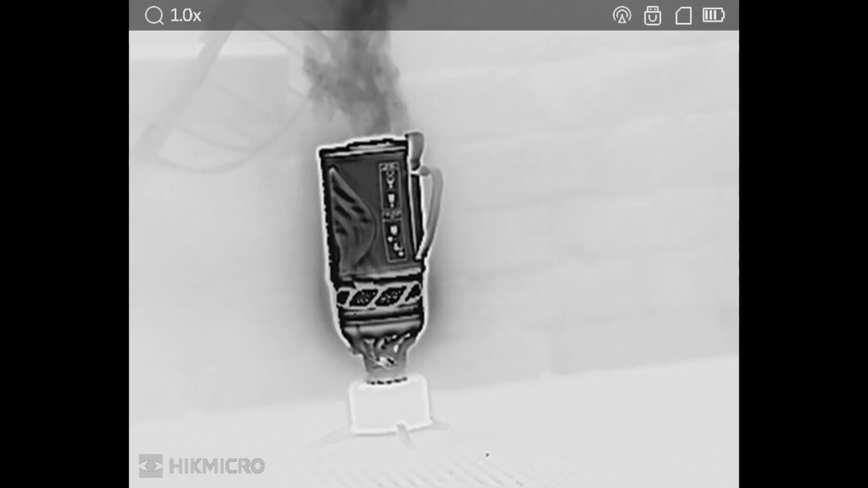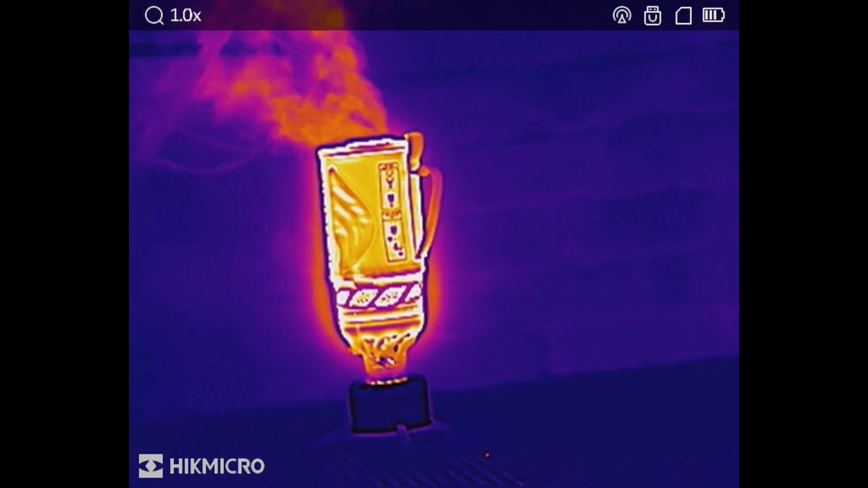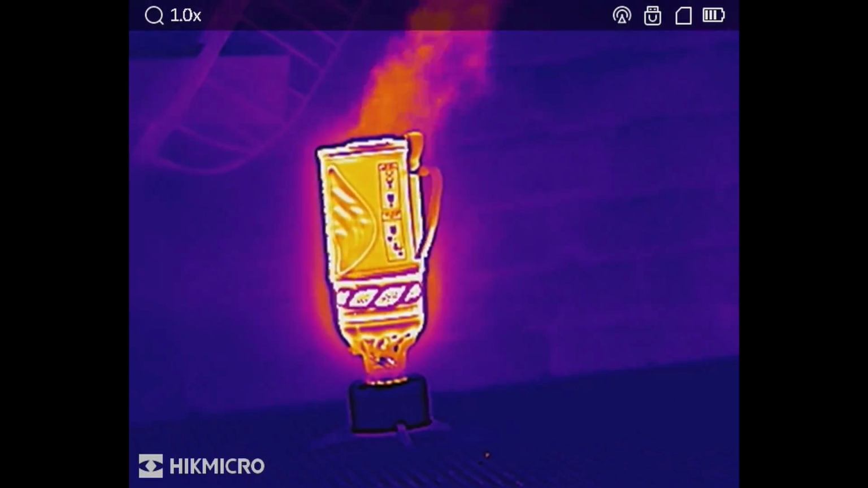So this is boiled water. As we can see with the hotspot, it is that colour. And now you can see the fusion. You can really see the heat coming off the steam also. This is extremely impressive.